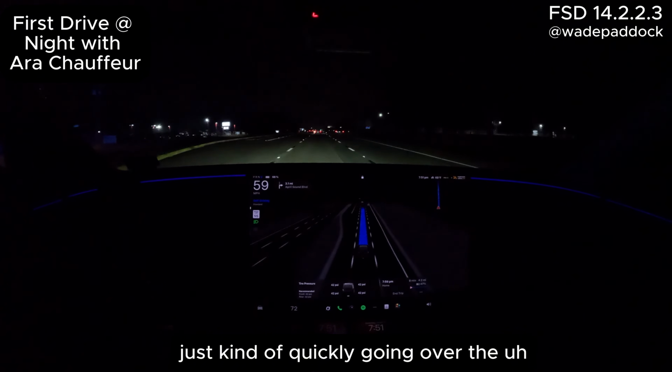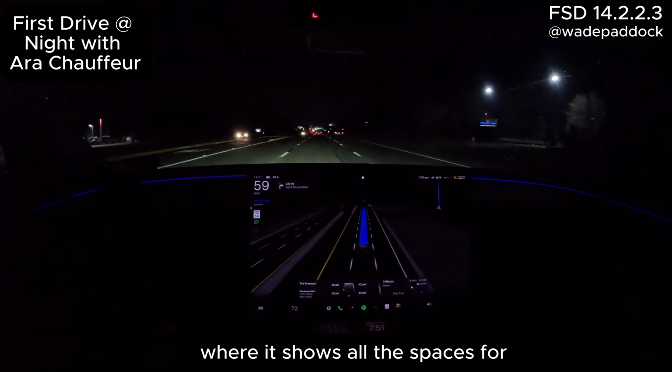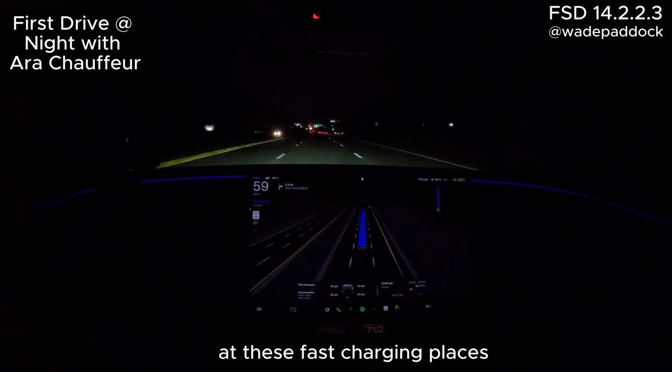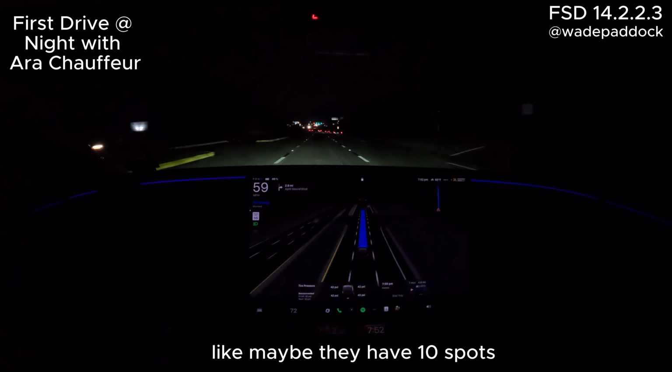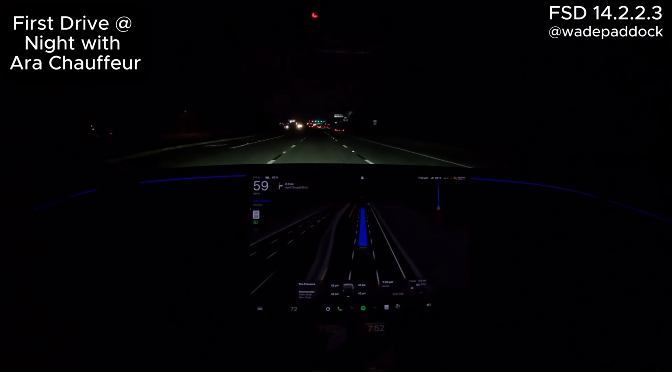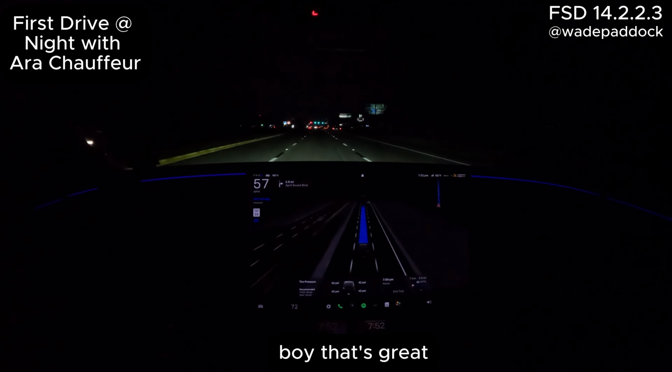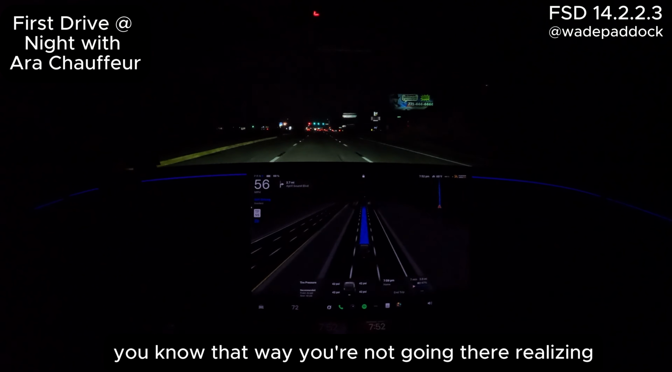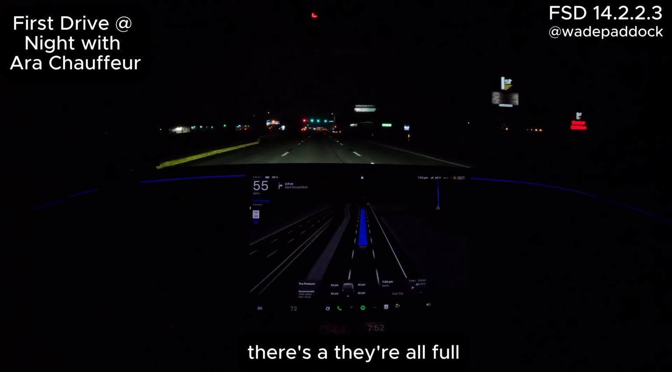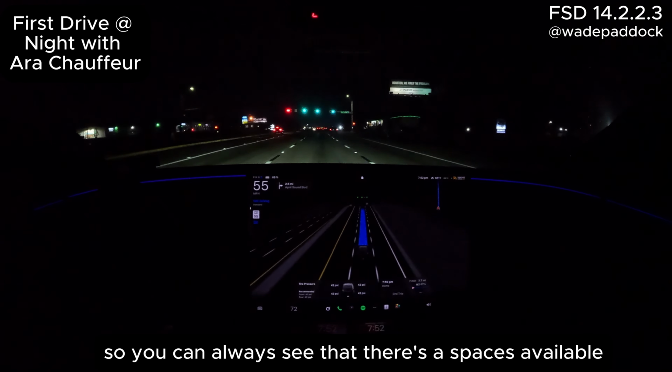Just kind of quickly going over the updates in this last one, where it shows all the spaces for going to charge, at these fast charging places. Like maybe they have 10 spots, where you can just pull in and then charge your car, when you're traveling. Being able to see which spots are taken and which ones are available, boy, that's great. That way you're not going there realizing, oh no, they're all full, I'm going to have to wait, so you can always see that there's spaces available.